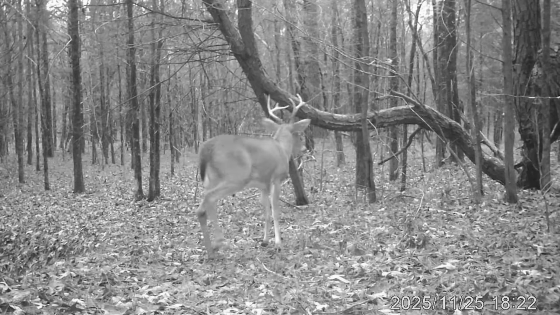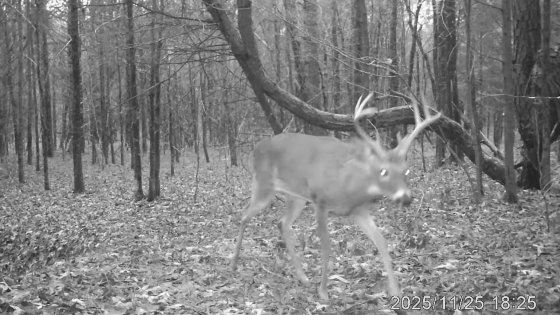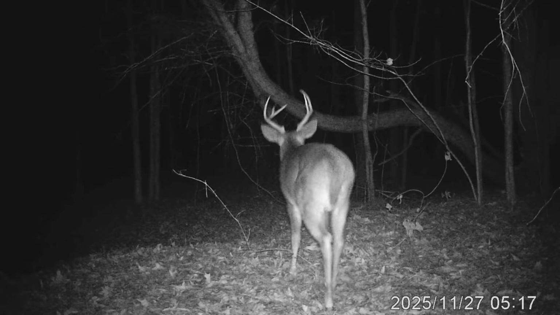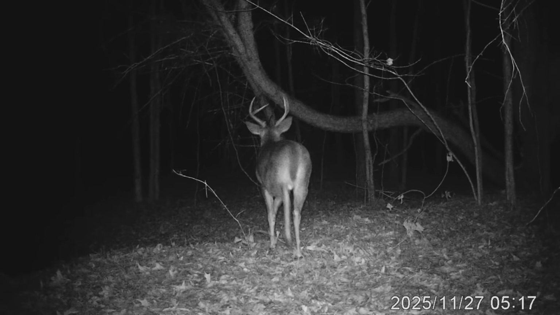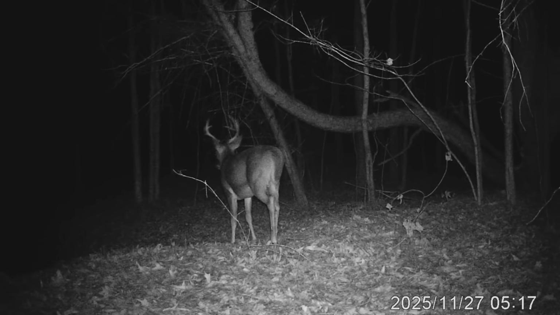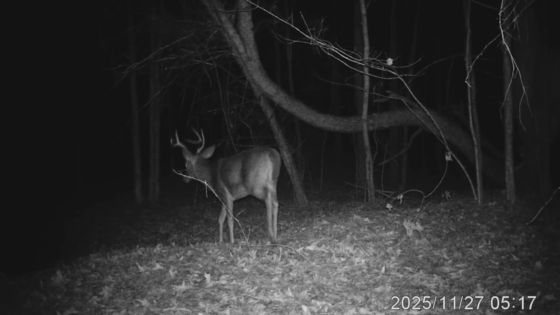The elephant tree area. That's a, oh, look at that guy. Nice. Nice. Where's he going? Gonna go head off to the southeast. Big boy coming back. Yeah. Look at that. 1127. That was the rut. He was out looking for a doe. Had him in daylight too, didn't I? That's what I'm talking about.